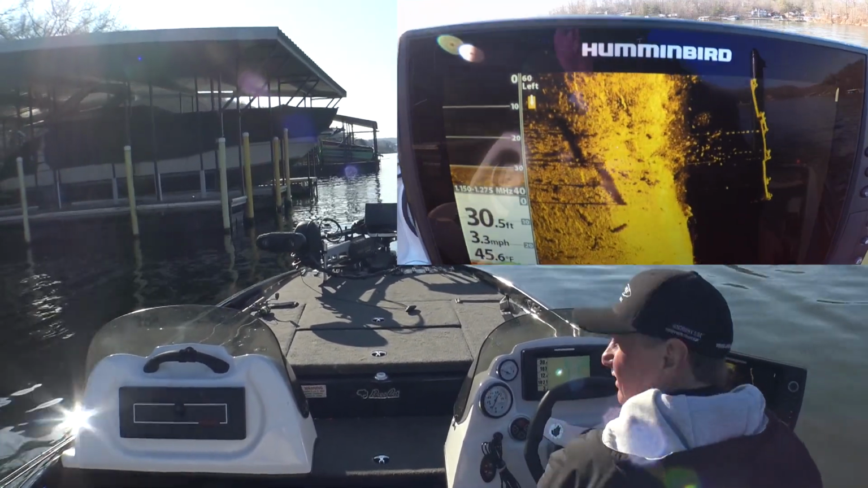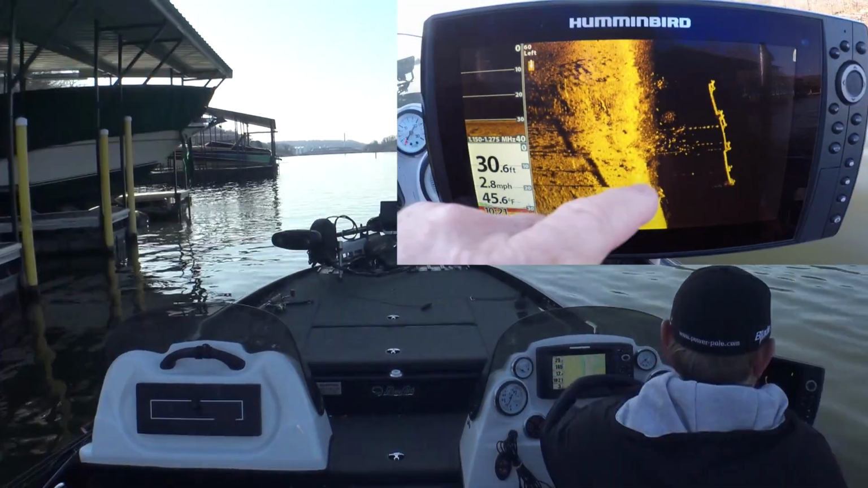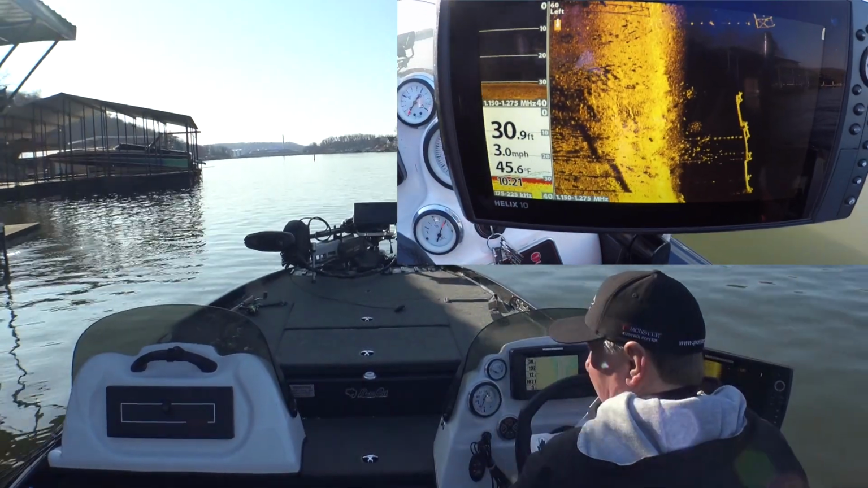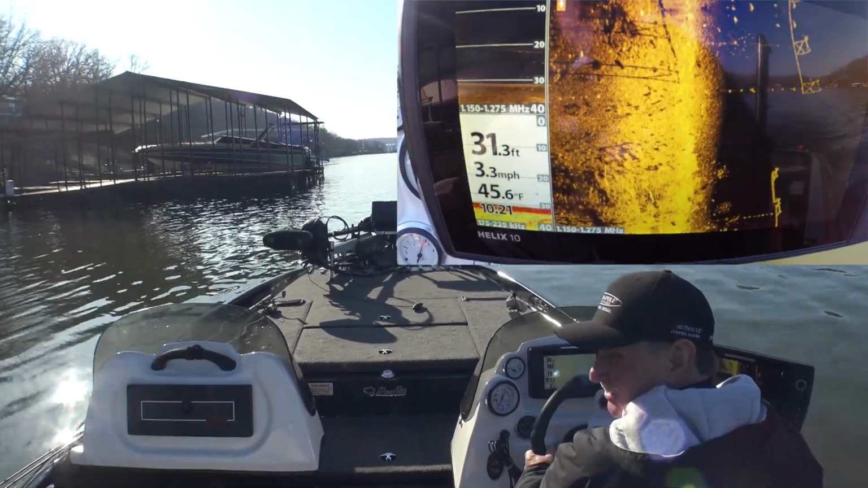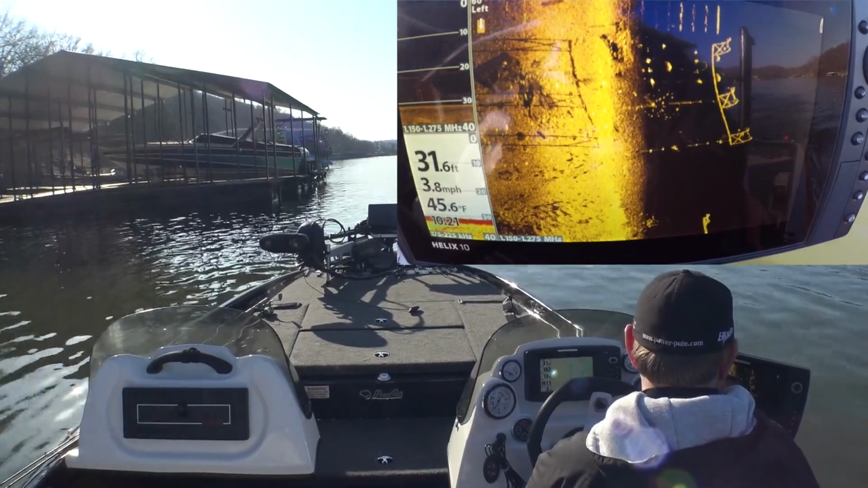Too. I'll come back to that. There's a few fish down there. See those in there? There's some shad under there. That's got a few little fish in it. We'll come back and look at those.